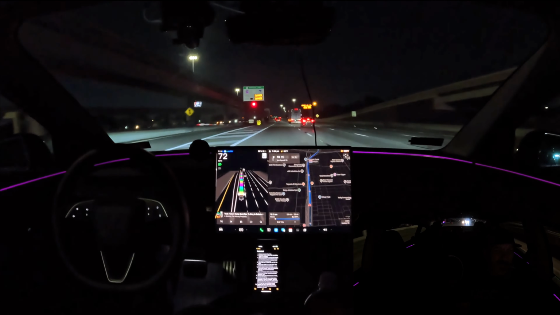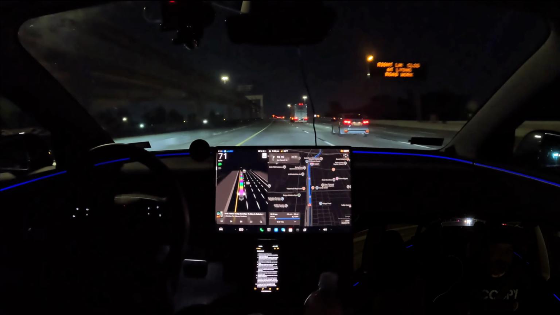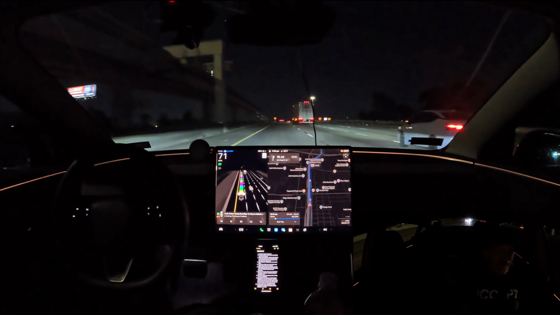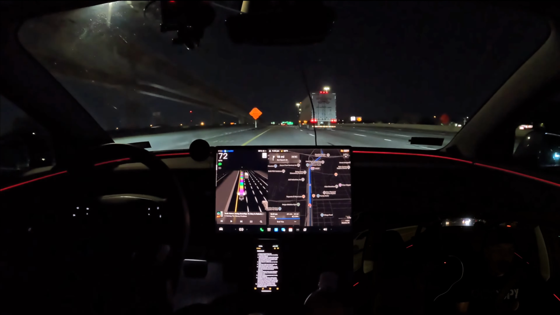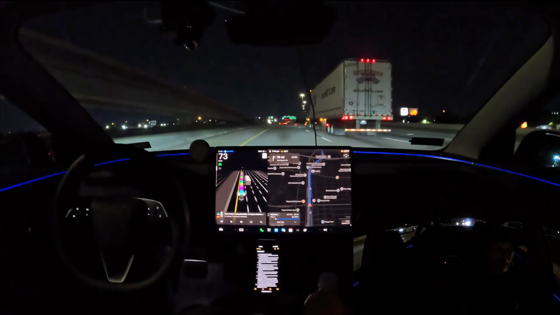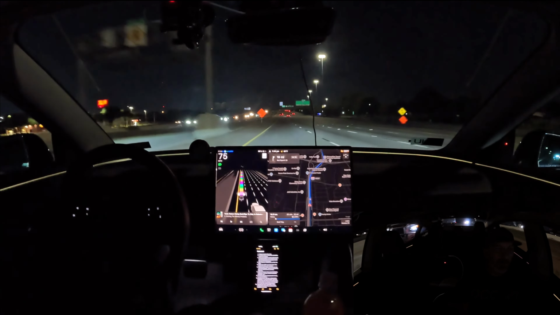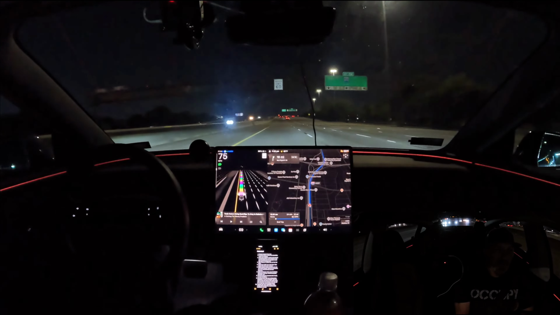But again, all of them non-critical in nature. I say all of them, it was a small handful. But they were in parking lots, so we know that functionality is not all the way there yet. I don't necessarily like to throw that on this version of FSD, but it is what it is.